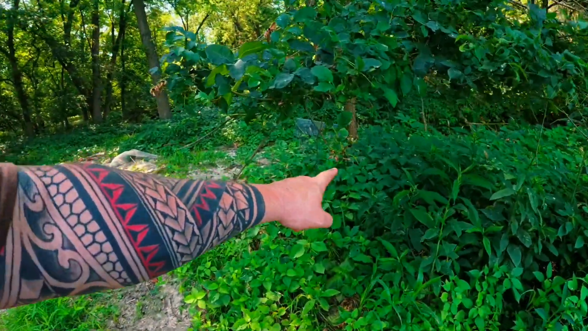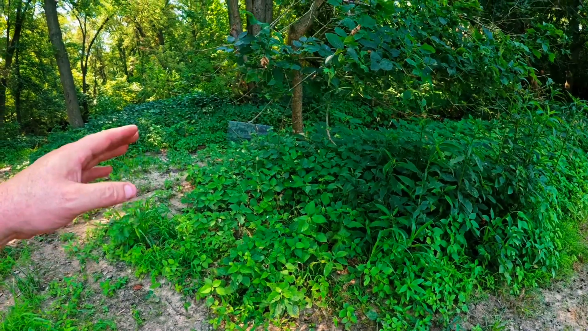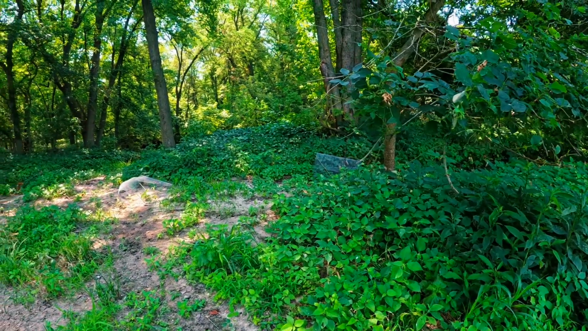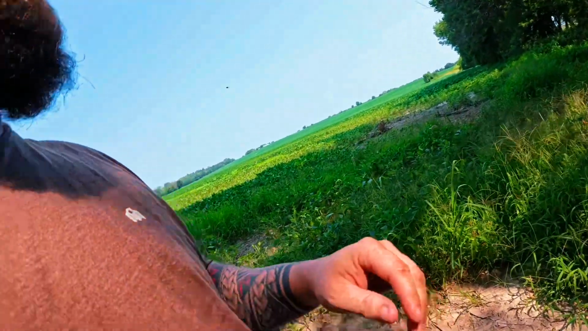You can already see they've been nibbling at it a little bit here and there, taking leaves off, and this is normally a scrape every year anyway right here. So I'm going to make a scrape out of this myself and refresh it probably every time or every other time I come down here to hunt. And yeah, that's pretty much the gist of the farm. I've got the SD card, and let's go take a look at those pictures.